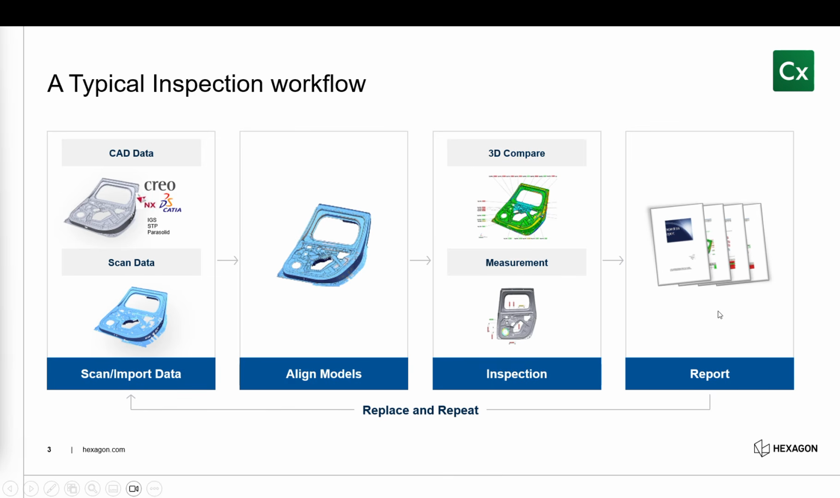And then we get a report. Once we've created this report, or this template that is, all of the different inspection elements we're looking for, if we ever want to come back and inspect it, it's going to take a tenth of the time to set up because we've already created the template. All we have to do is replace the measured data or the scan data, hit regenerate, and then we just repeat this inspection very, very quickly.